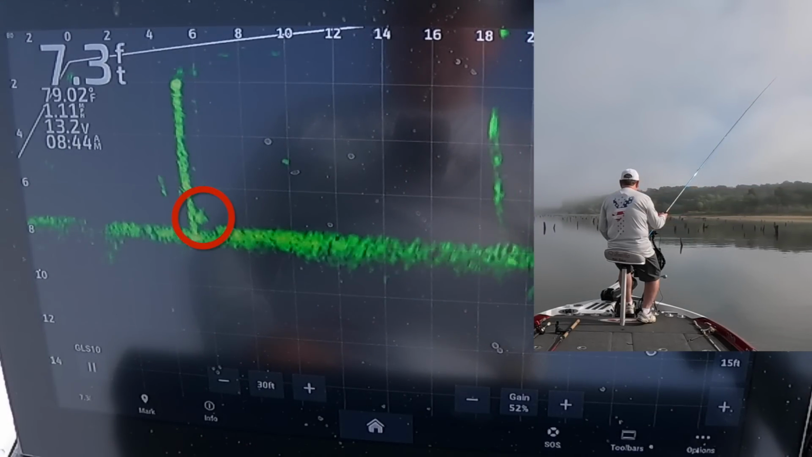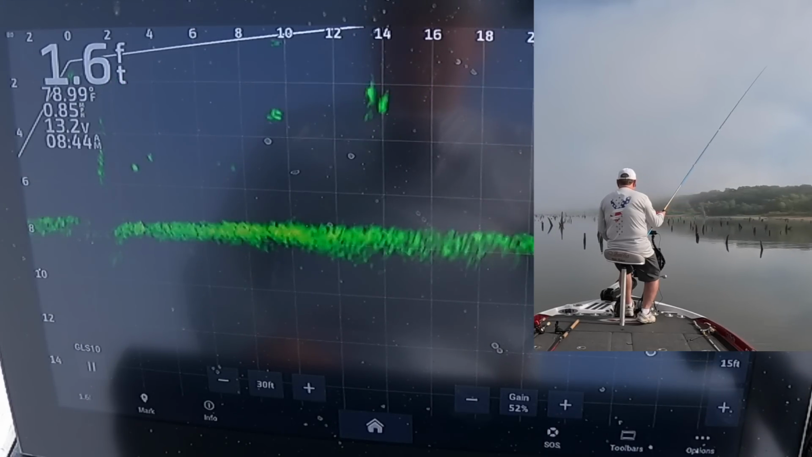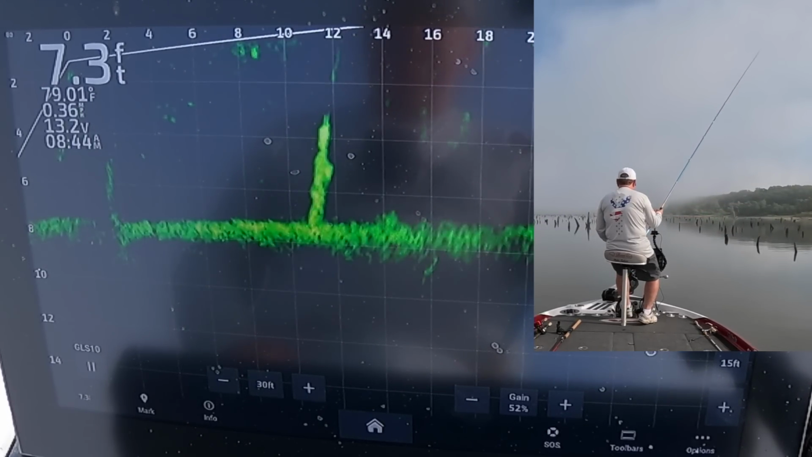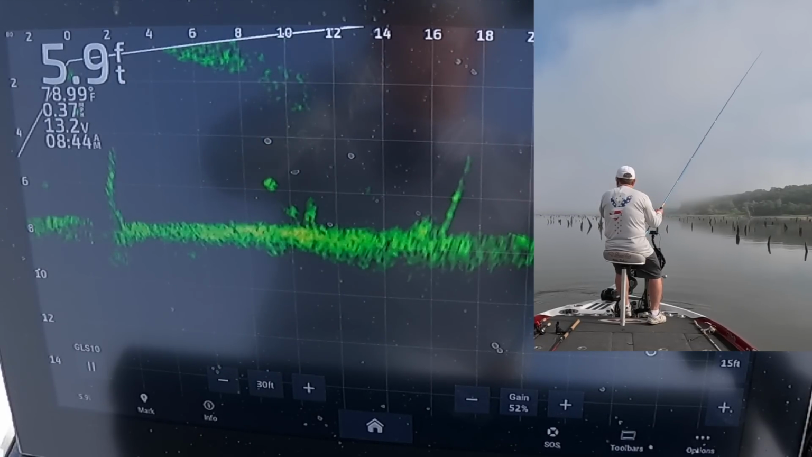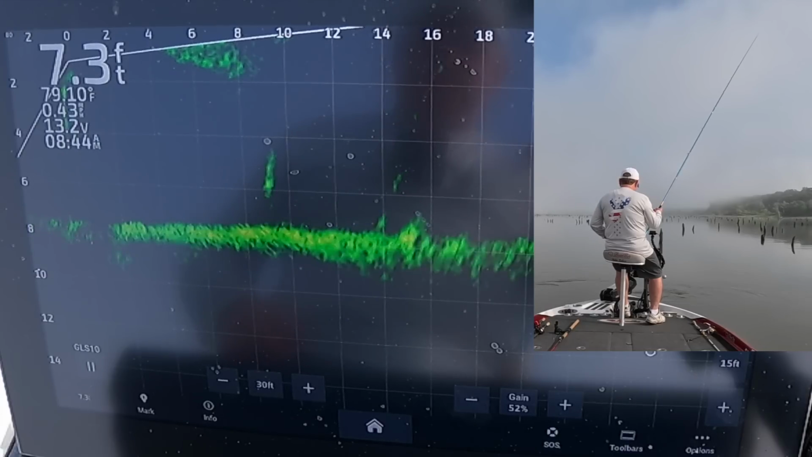There's one at the bottom of that tree. Probably should have fished for him, I don't know. Didn't look very big. I'm fishing to fill my stringer instead of look for big fish, I think. Wrong. Not what I should be doing.